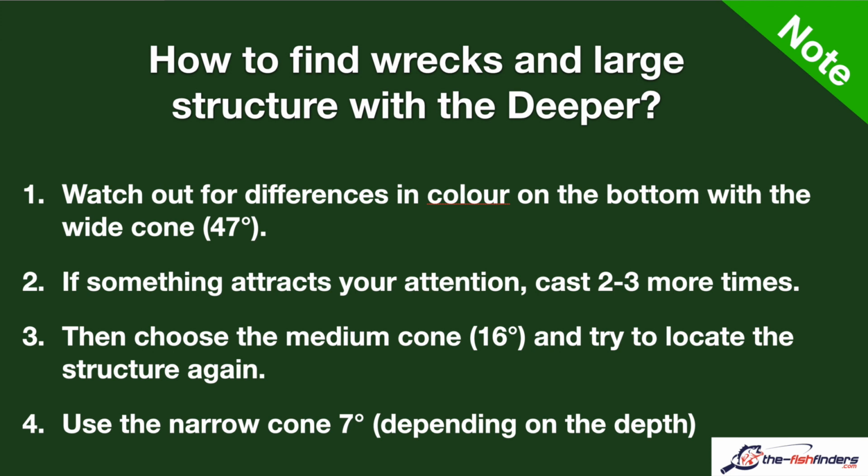First of all, watch out for differences in color on the bottom with the wide transmission cone. Everything that is brightly colored there can be a structure or a wreck. You need to pay attention to these structures and signals. If you notice something, make 2 or 3 more casts. Check again if you can really locate it.